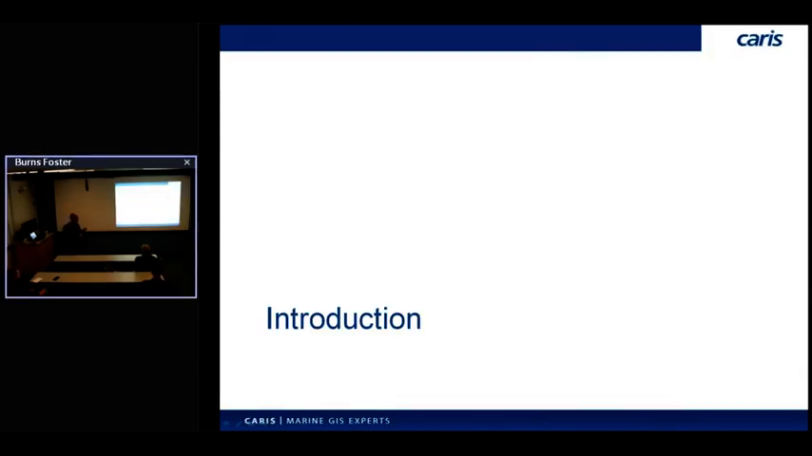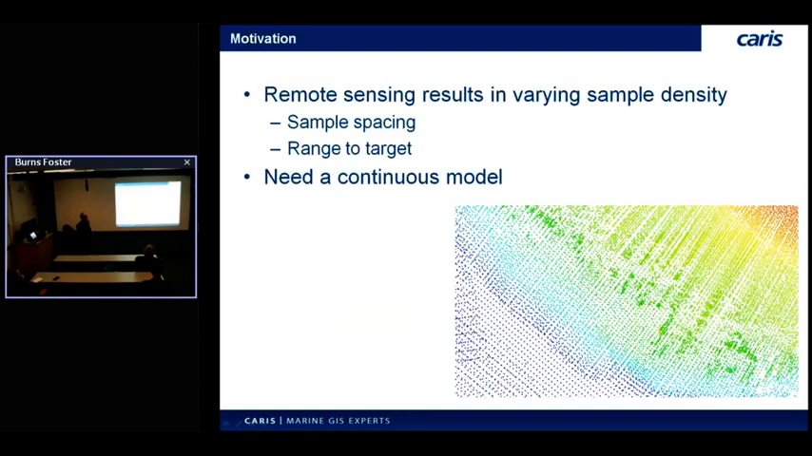So the biggest topic I'm here to talk about today is this new variable resolution technology. In fact, it ties in nicely with stuff Brian Calder's been working on with Chart, which I'll actually mention as part of this. But why are we doing it? What's the reason for this? Well, I'll go back a little bit and talk about what do we get with this data. So typically we're using remote sensing data, whether it's sonar, LiDAR, radar interferometry. We have different mechanisms for sensing the ocean floor.